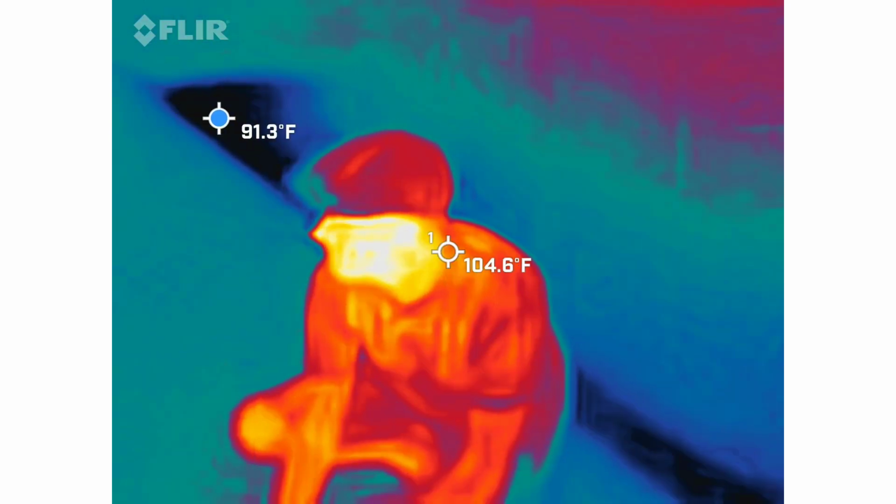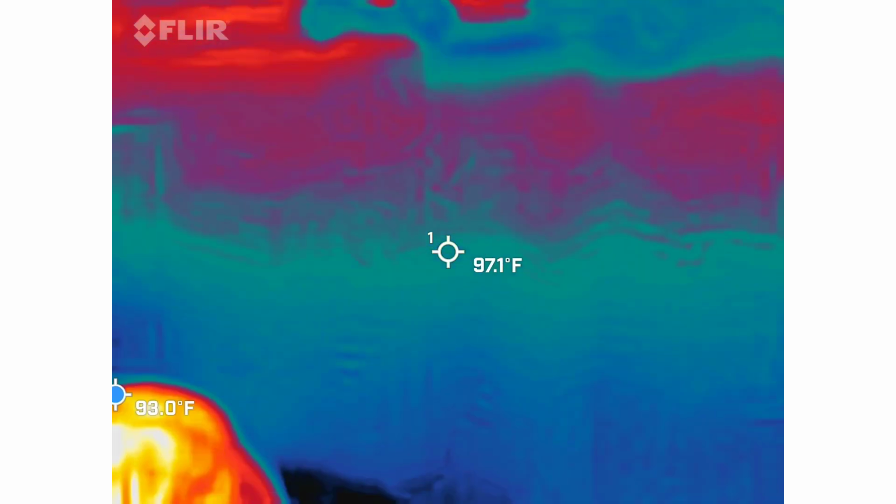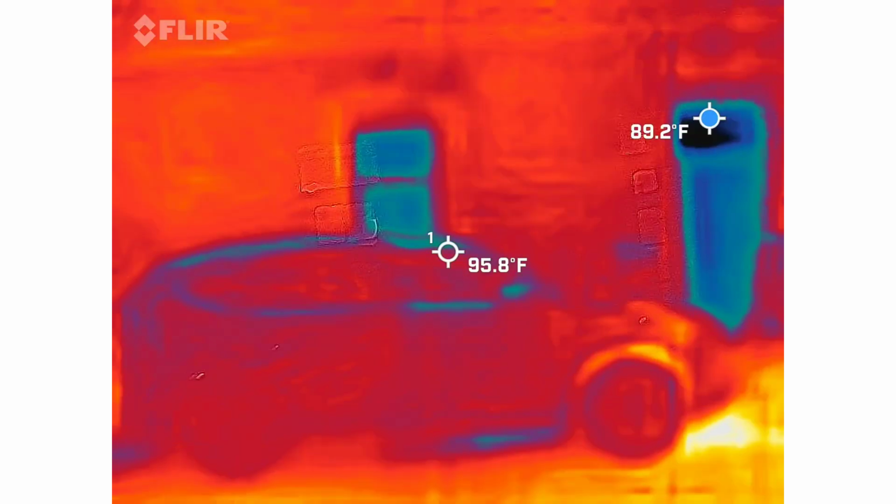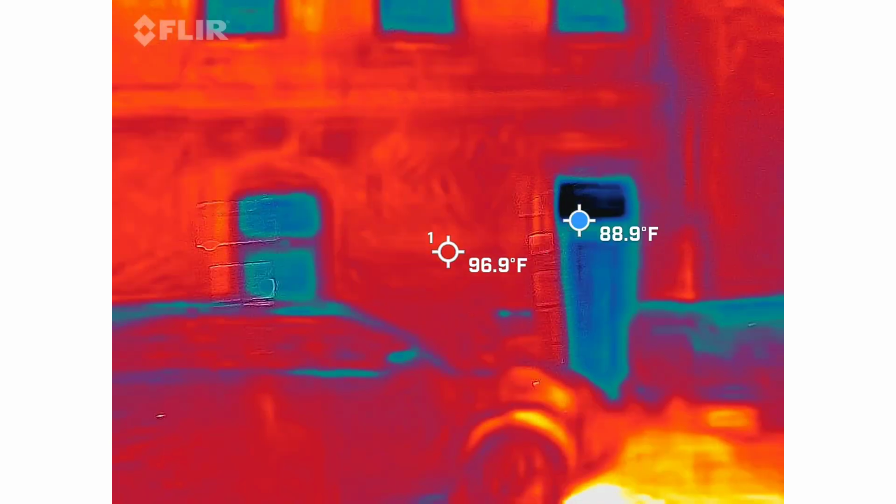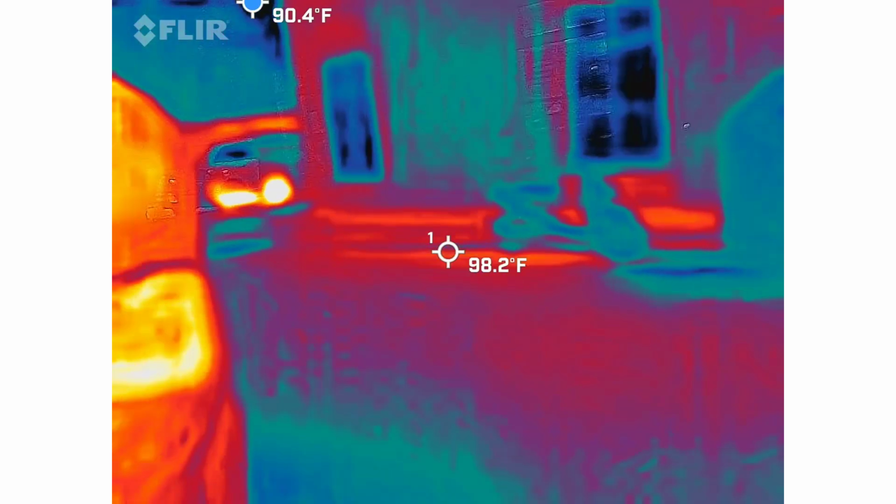Keep track of it. That's infrared. That water's pretty cold. I'm looking for ghosts. Spirit boxes. Right here. Yes. Ghostbusters. What? Not really. Just slide it on, catch it all.